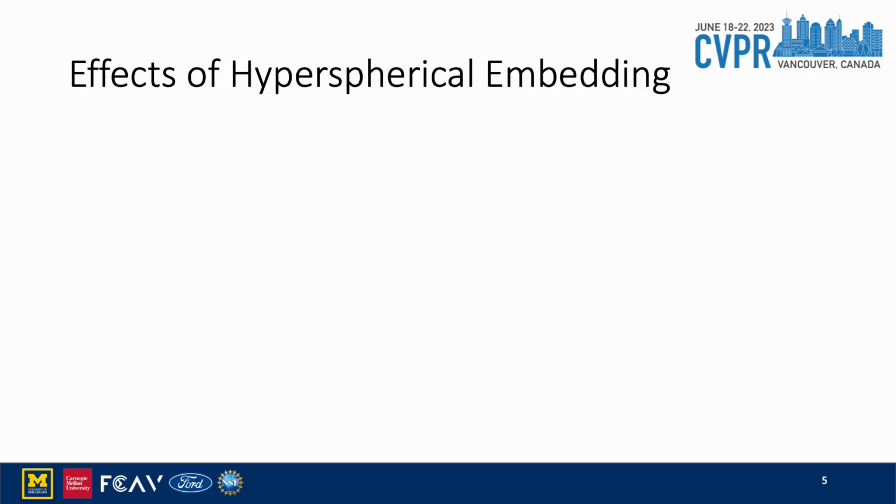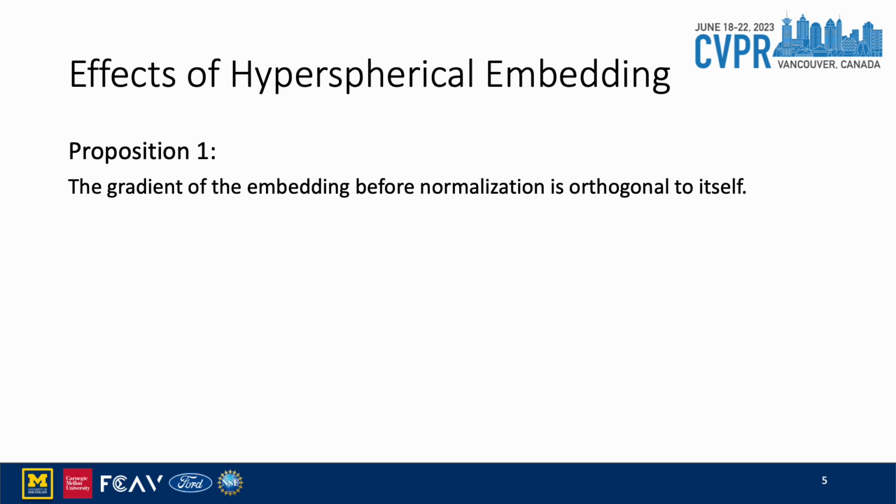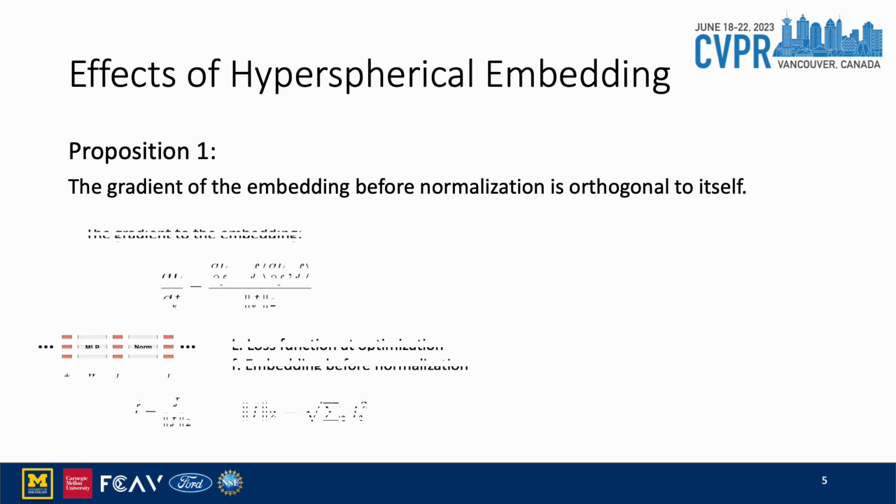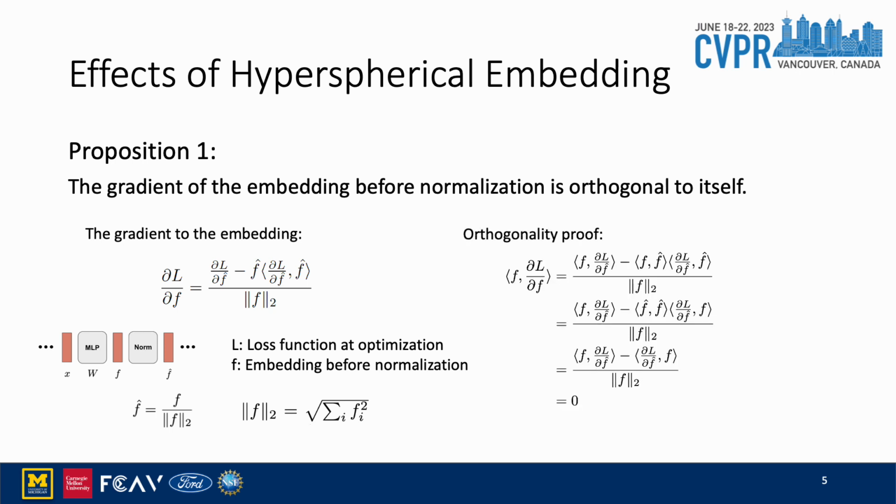Now, I will theoretically introduce some effects of applying the hyperspherical embedding. The first proposition is that the gradient of the embedding before normalization is orthogonal to itself. Here's the gradient to the embedding using chain rules, where we have F hat as the normalized embedding. The orthogonality proof is shown here.